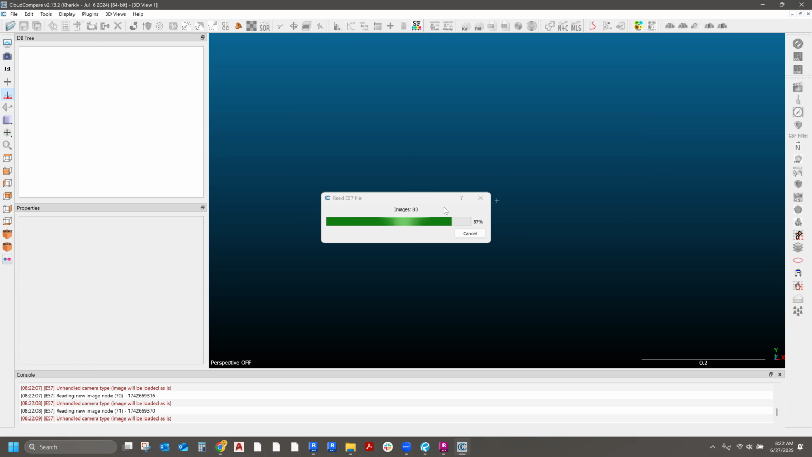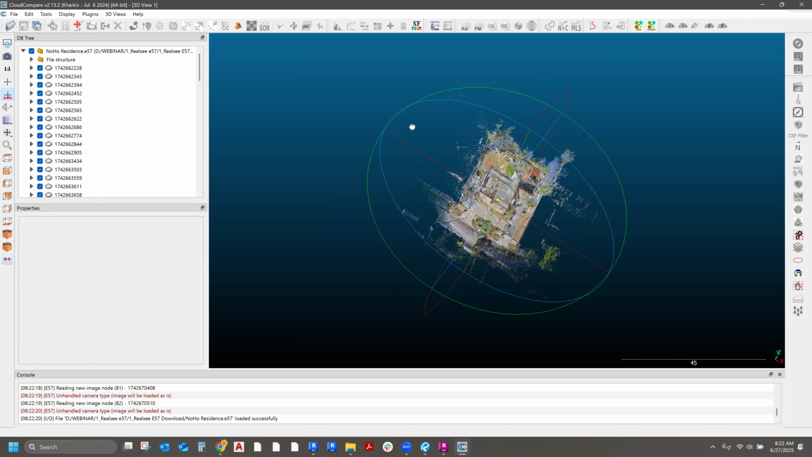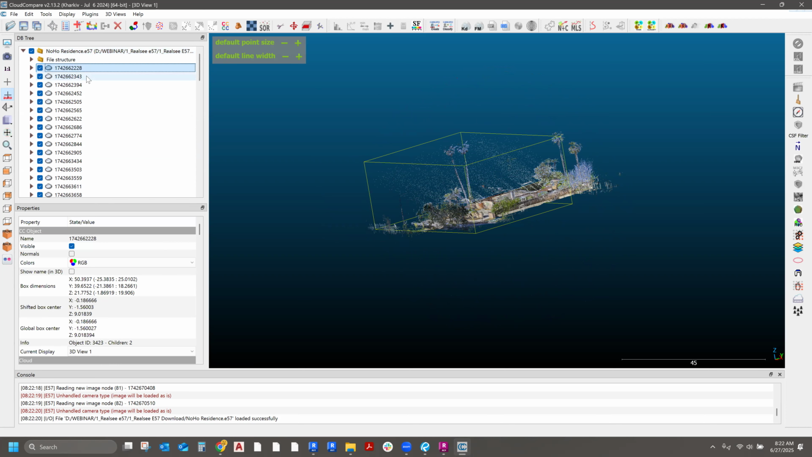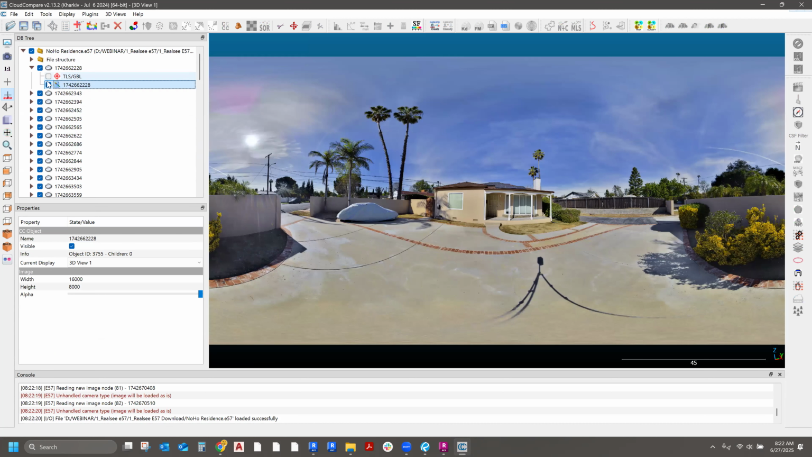Okay, it's almost done. The reason it's taking so long is because it's actually loading the images as well, but once it's loaded, it's in. There it is. Now I'm in the CloudCompare interface, and there's my entire scan. CloudCompare gives you this little tree on the left side. Every single one of these things is a scan. Within each scan, there's this thing called TLS GBL, and there's also this image. If I click this, you're going to see the entire image show up immediately.